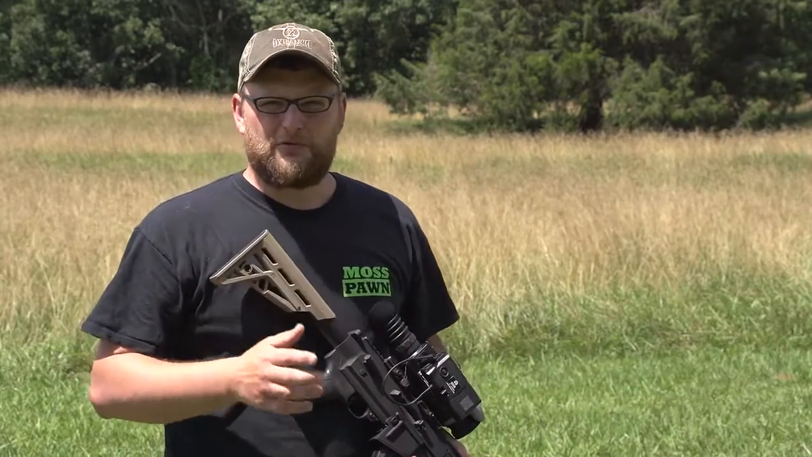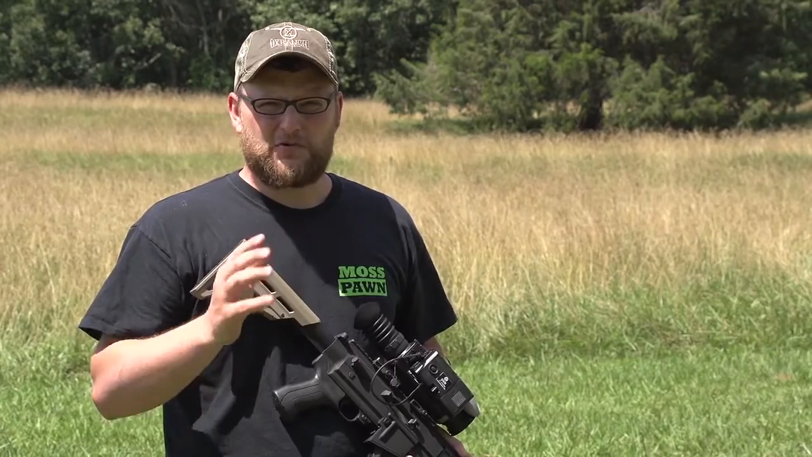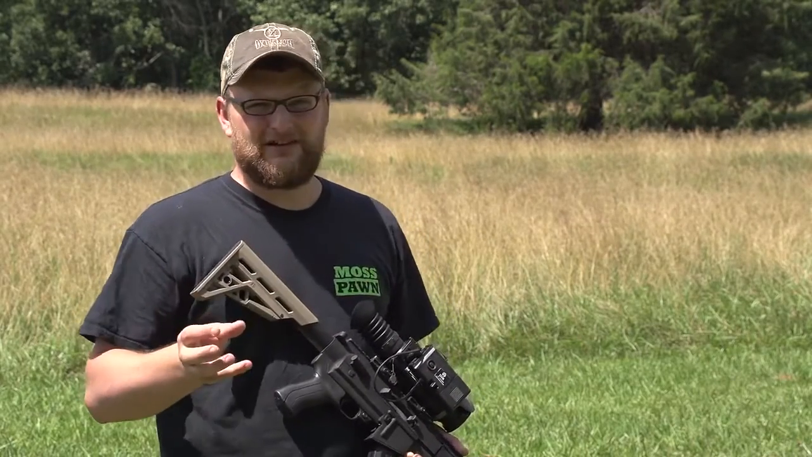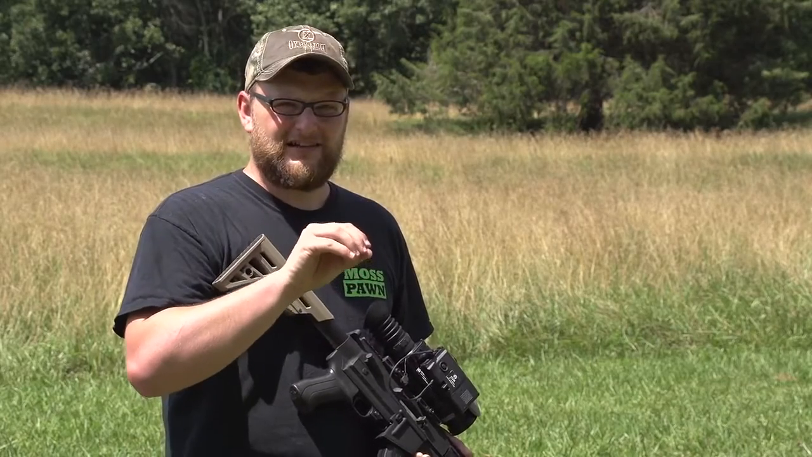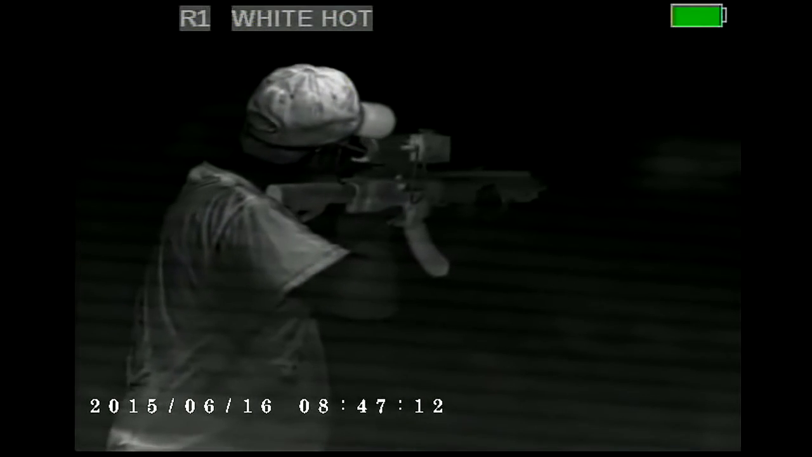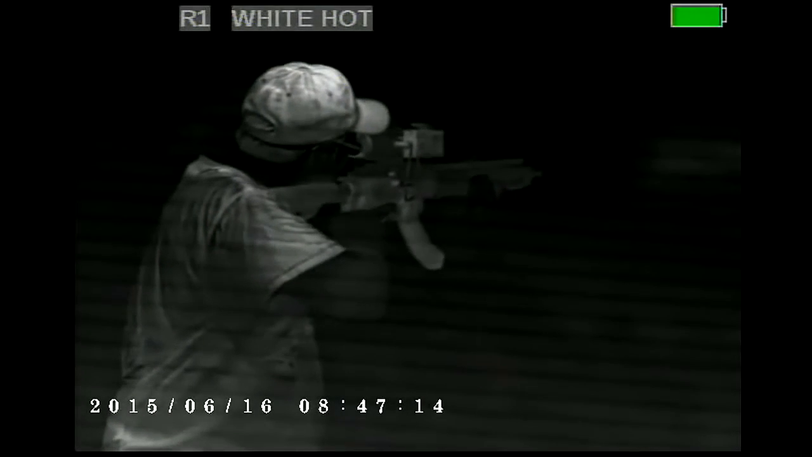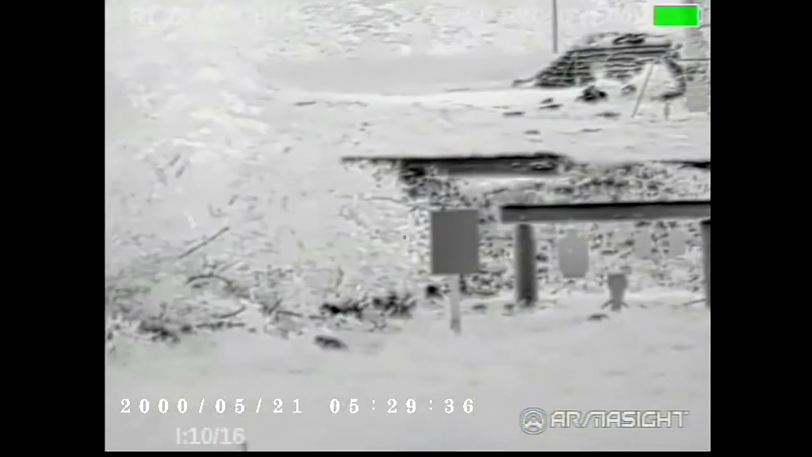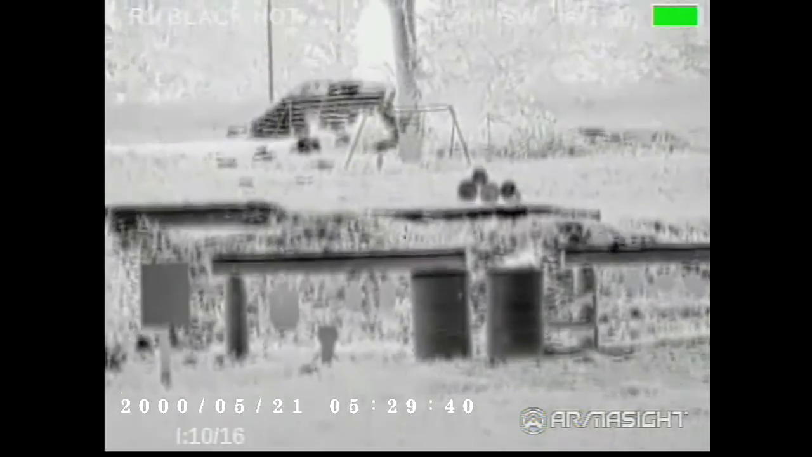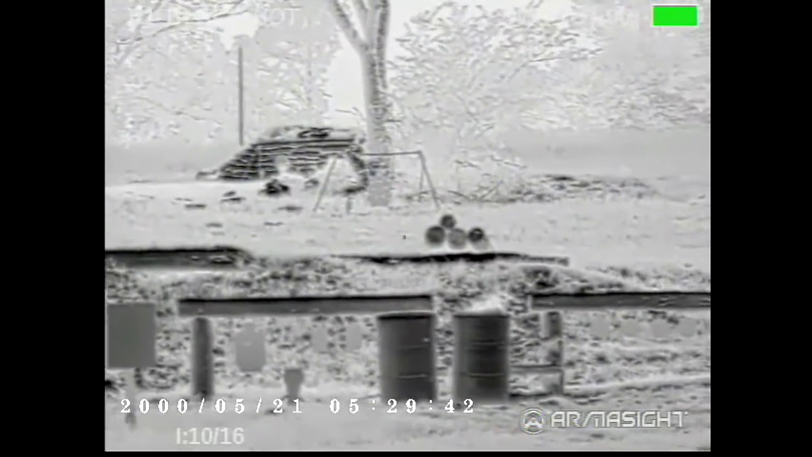Now Chad is going to go through some of the menu options, okay? First, we're going to go through the color gradients, and hopefully you can see from his shot how easy it is to actually select different menu options. And I'm going to do a little plinking while he's doing all the work. So here we go. All right, so in my reticle we can see that it's recording as indicated in the lower left-hand corner. Chad is going to go through some color profiles.